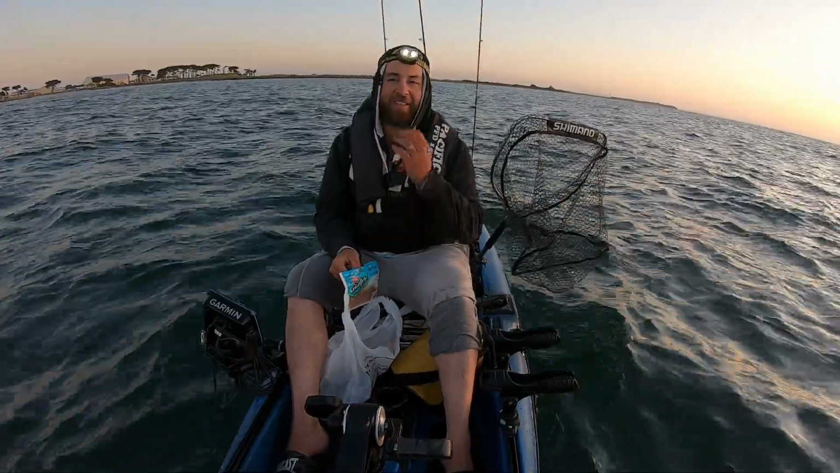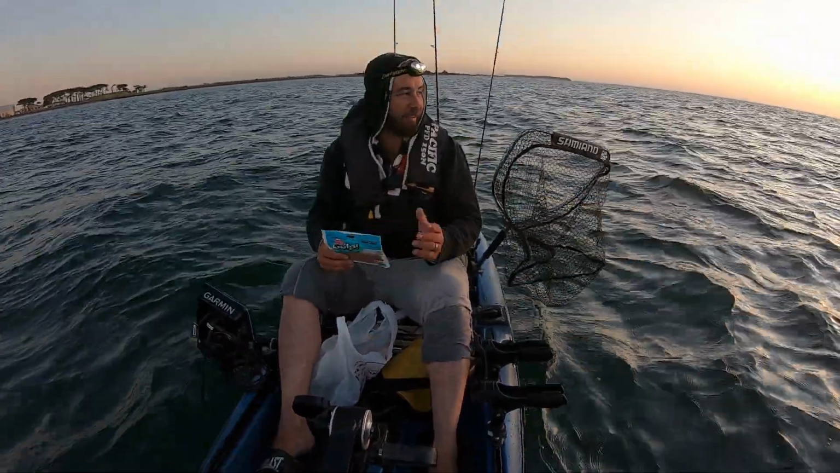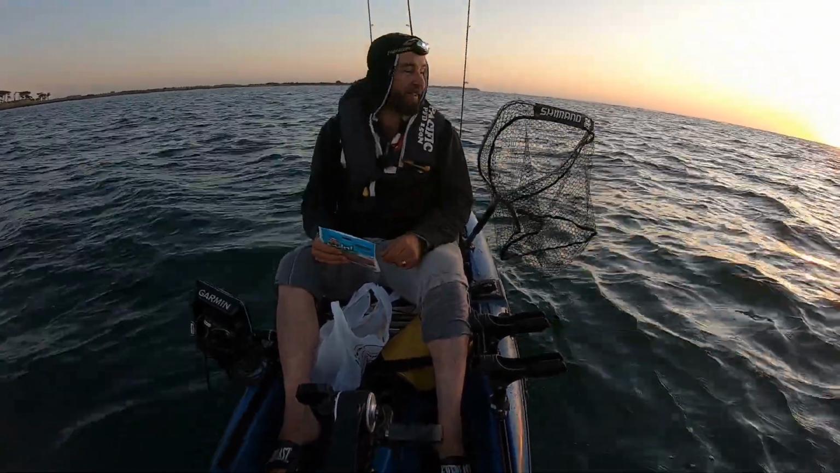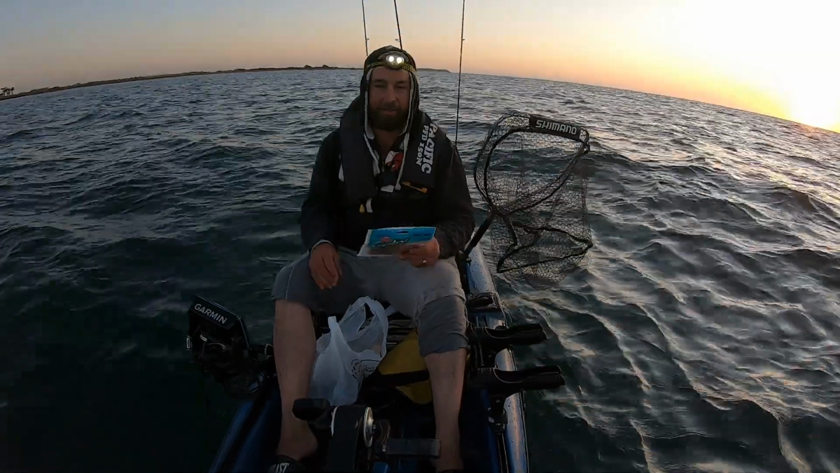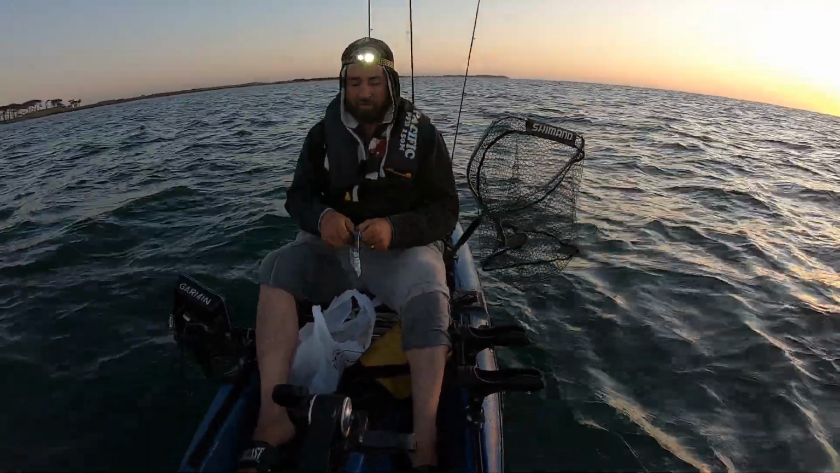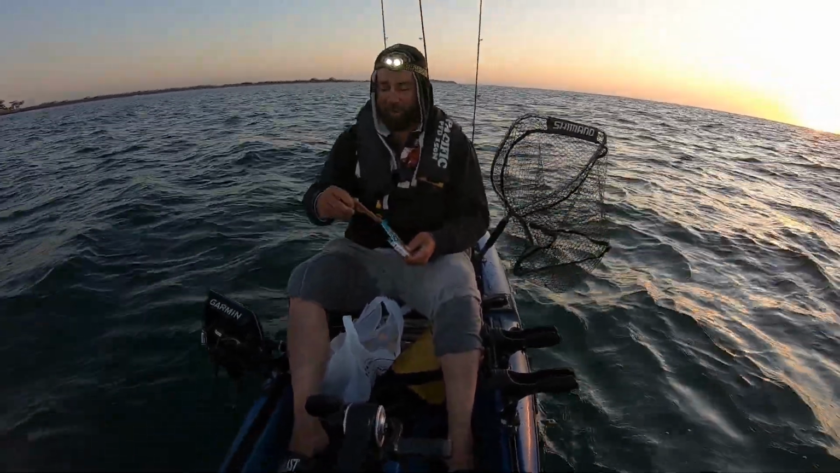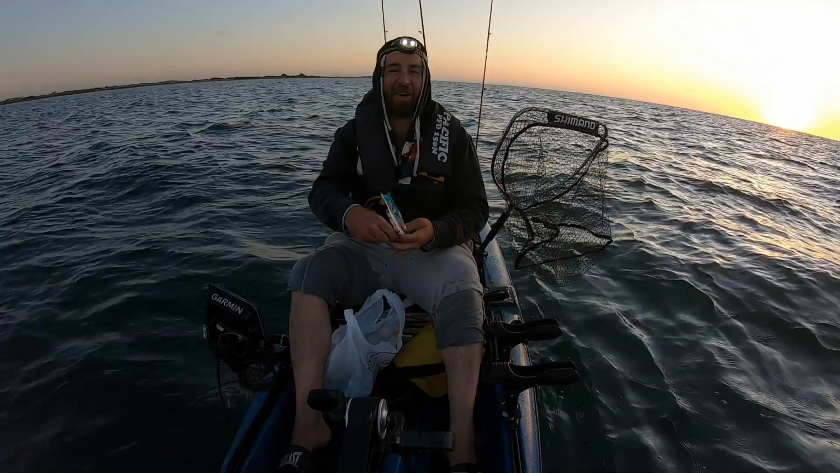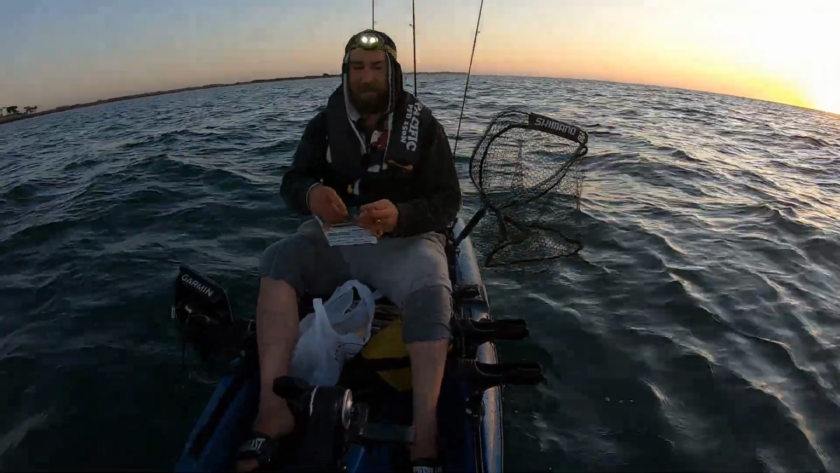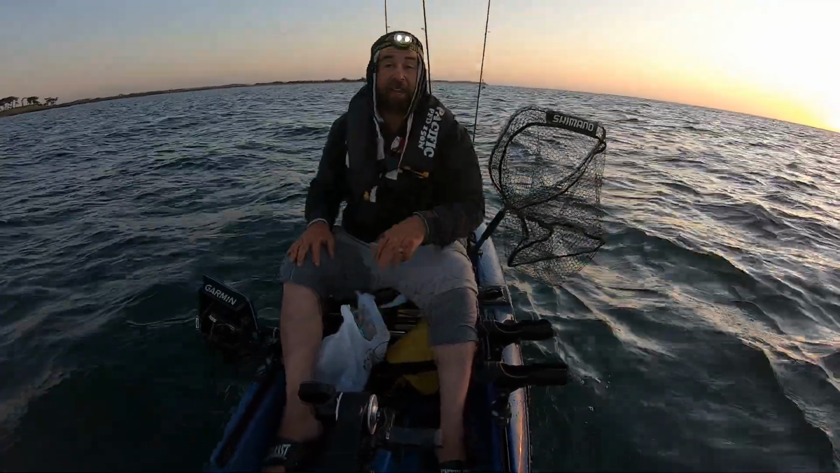So after the success we had this week, I thought we'd come back and give the snapper another shot. It's a little bit more breezy today, a little bit more choppy, but as you guys probably know, it doesn't put the snapper off at all. And today we're going to be using the 7-inch Turtleback worm and Pumpkinseed. Now, I prefer camo, but unfortunately I don't have any left, and the tackle shops are basically all sold out. So we're just going with the Pumpkinseed today. I don't think it's going to make much difference on colour. When the snapper are hungry, they'll eat bloody anything. So yeah, let's see how we go.